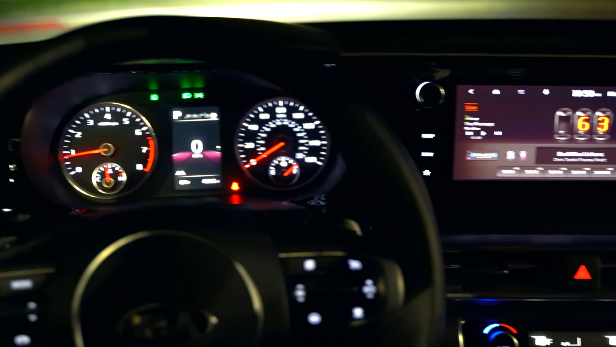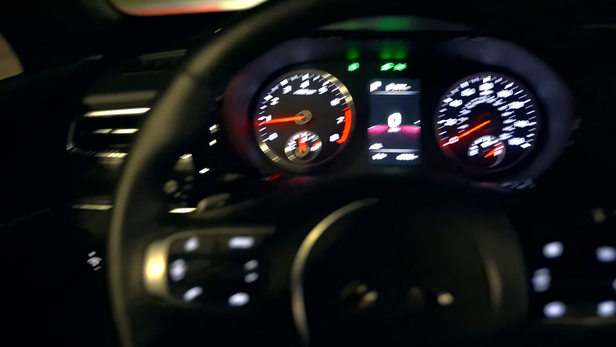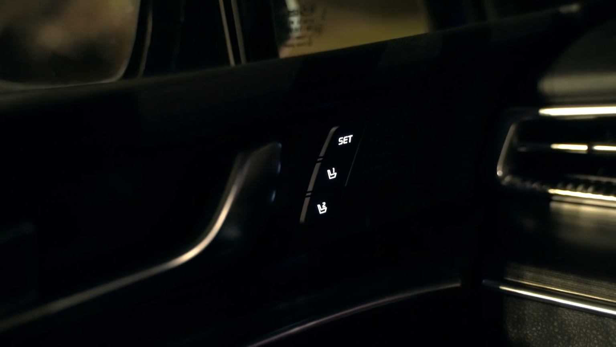And you've got a nice big screen right there, but let's go ahead and run through the interior lights. So right away over on the door, you'll see you've got memory settings right there that are illuminated. And there's no real ambient lighting in here, and I'll talk about that in a little bit. But all of the buttons and switches down here are illuminated, so that's good to see.